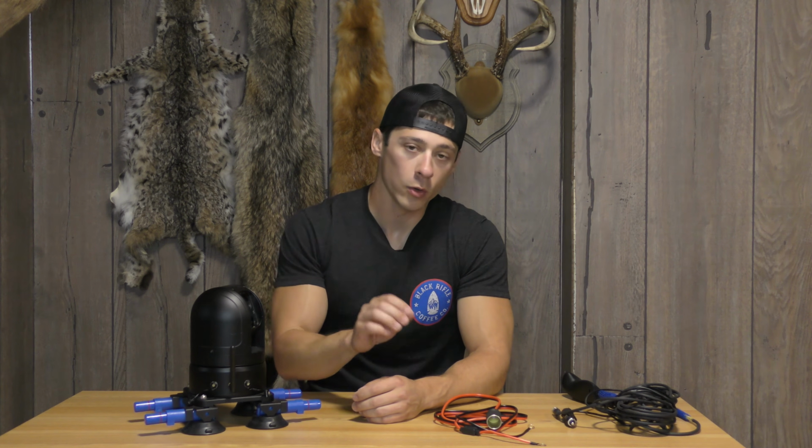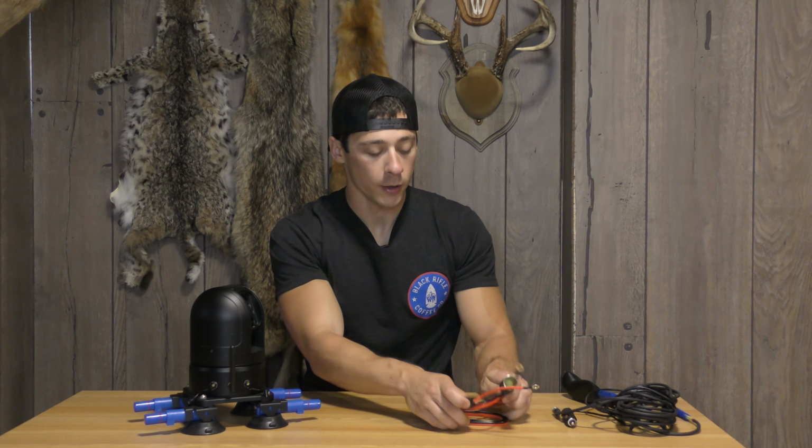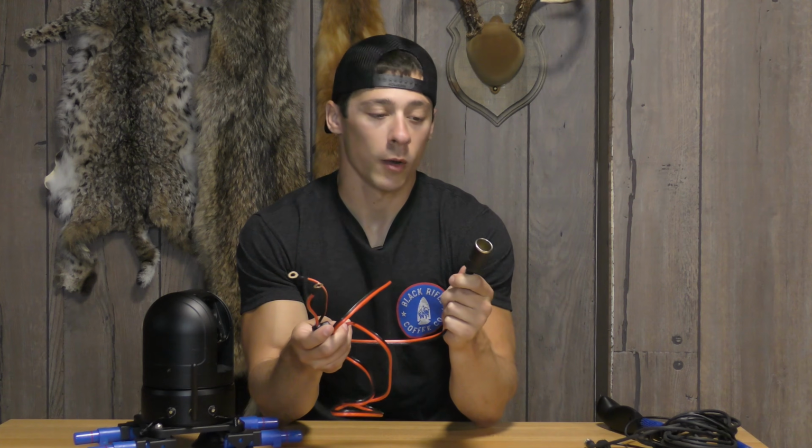One disadvantage of running this unit off of your truck battery power is a lot of times with your vehicle, once you kill the ignition and a certain amount of time goes by, your cigarette lighter power might die out and turn off. So a really good advantage is picking up one of these cables. These are really cheap off the internet.